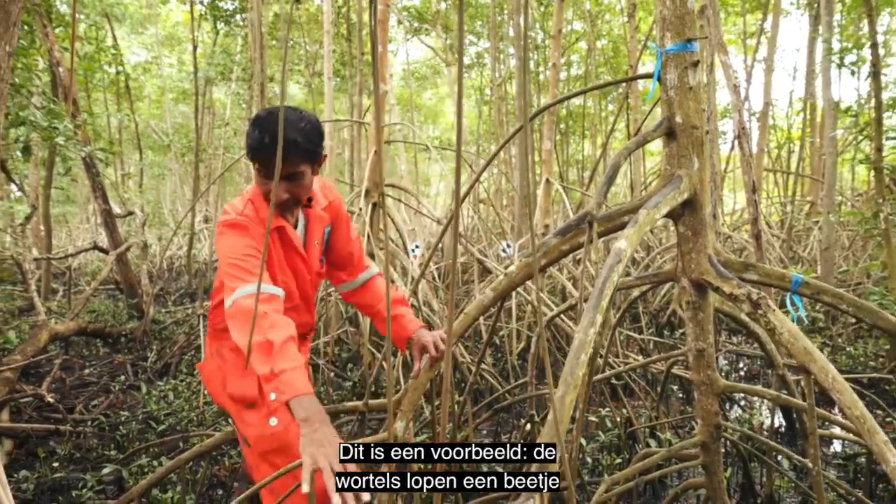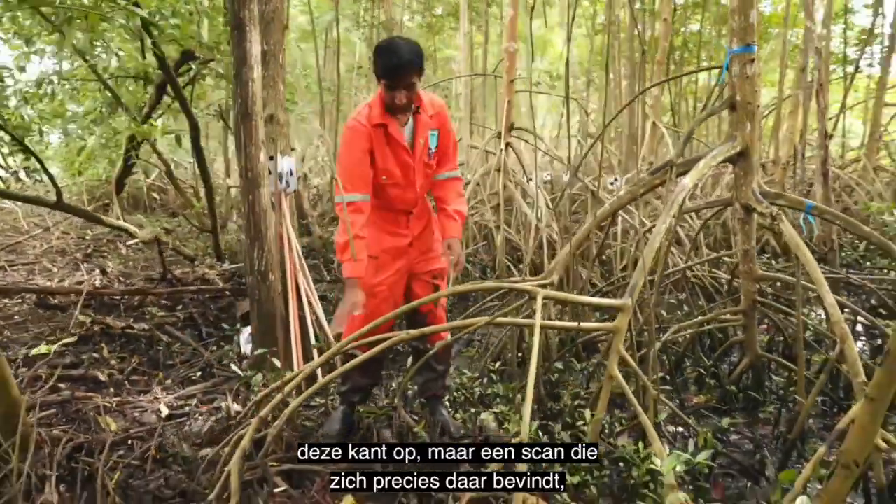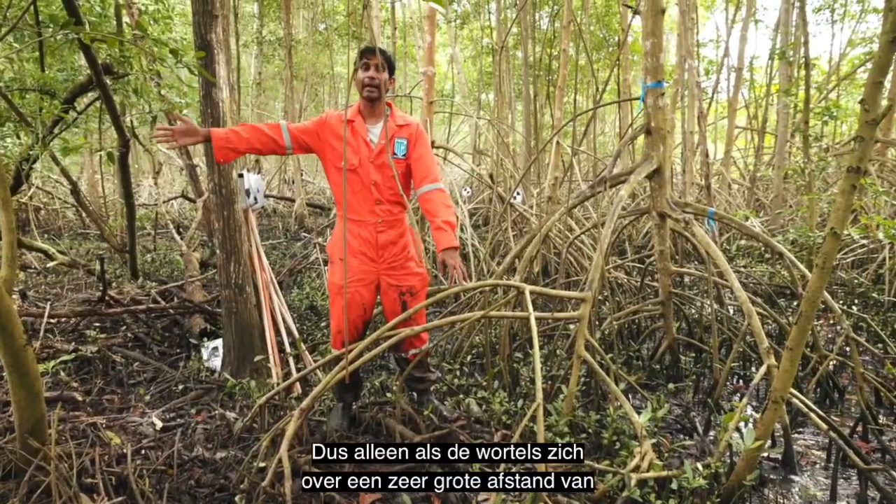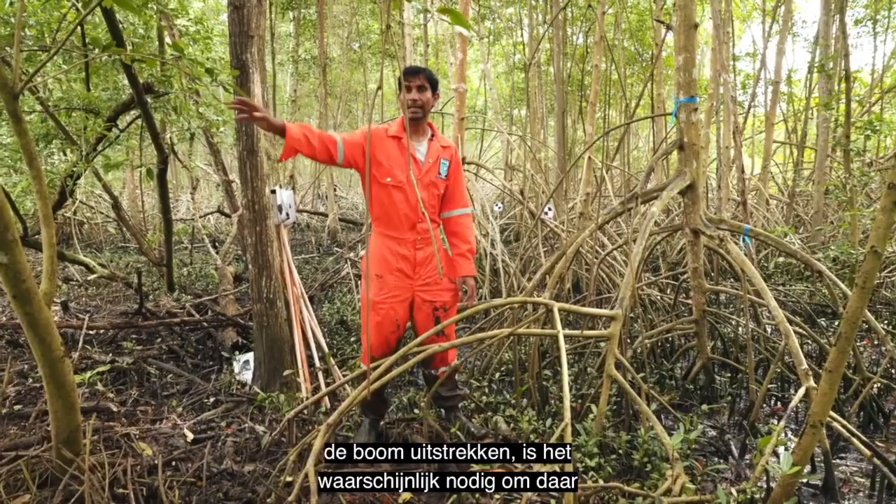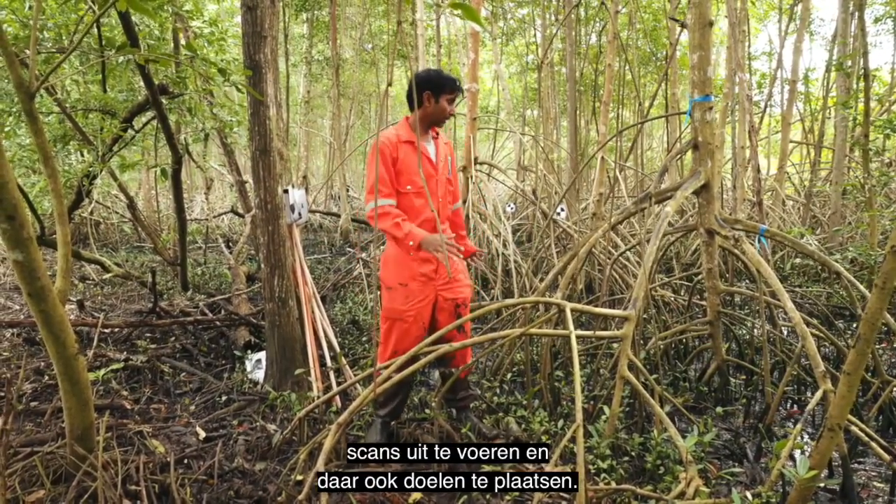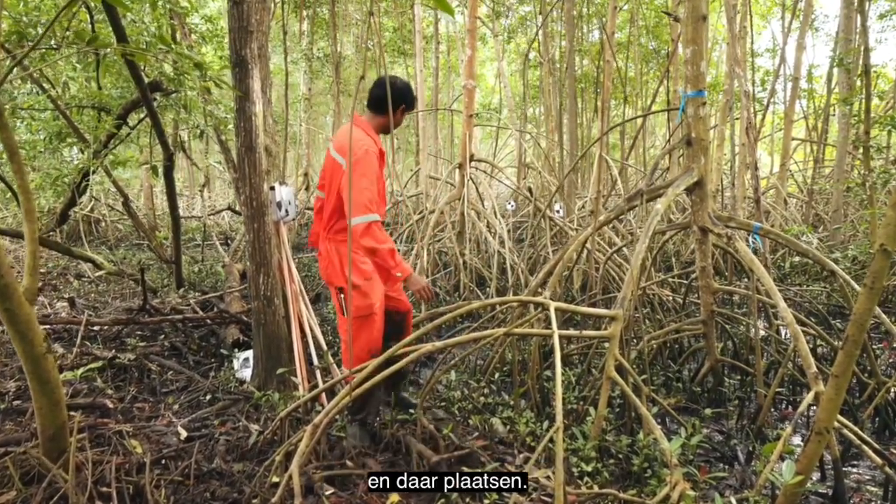This is an example here. It's kind of going off in this direction, but a scan that's located right there will be able to capture this no problem. It's only if the roots are going a very extended distance away from the tree would you likely have to do some scans down there. And likewise, you'll need to place targets over there. For this tree, we can just put targets around here.